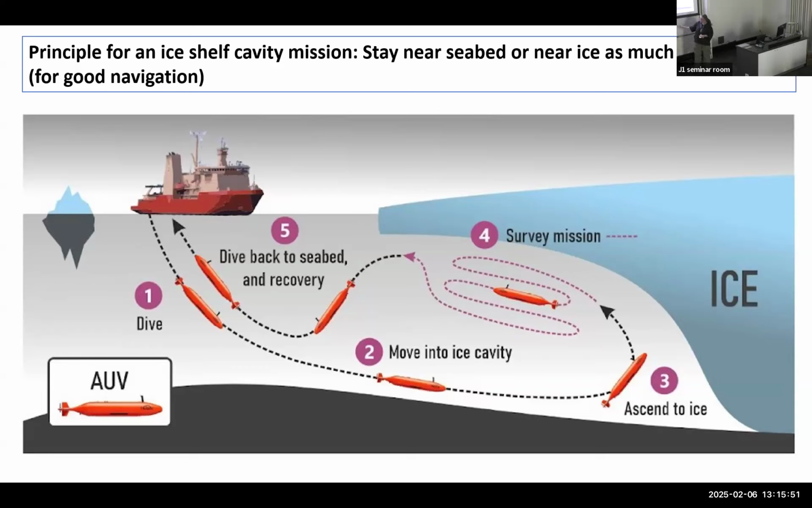And when it's at the seabed, that's the safest place to be for an underwater vehicle. It's free from ice, and when it's close enough to the seabed, it can also aid navigation by something called a DVL, which sends out sound signals and listens a little bit like a bat to the changing frequency. So then it has very good navigation.